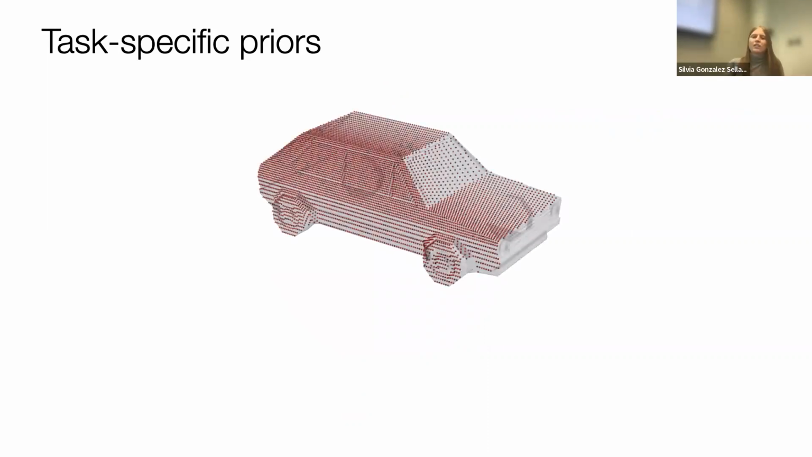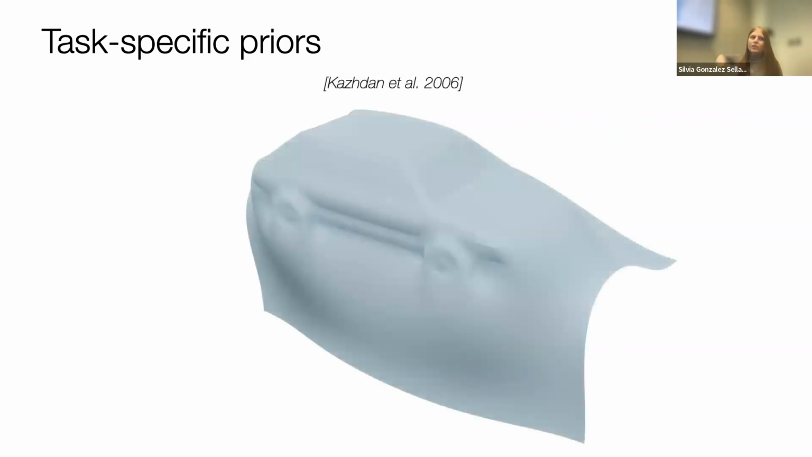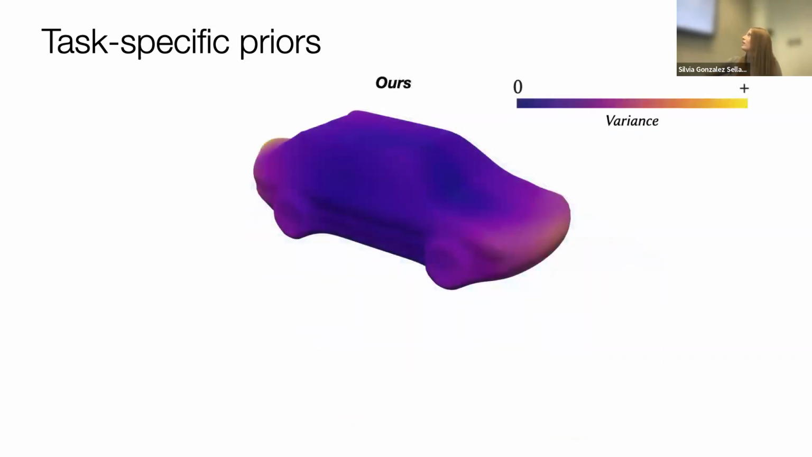So this car, we can simulate a scan of it. This is what Poisson reconstruction looks like. Again, not that many open cars, but with a very simple tweak in the prior, we can get something like this. And this is a very simple geometric prior. I'm not doing any machine learning here.